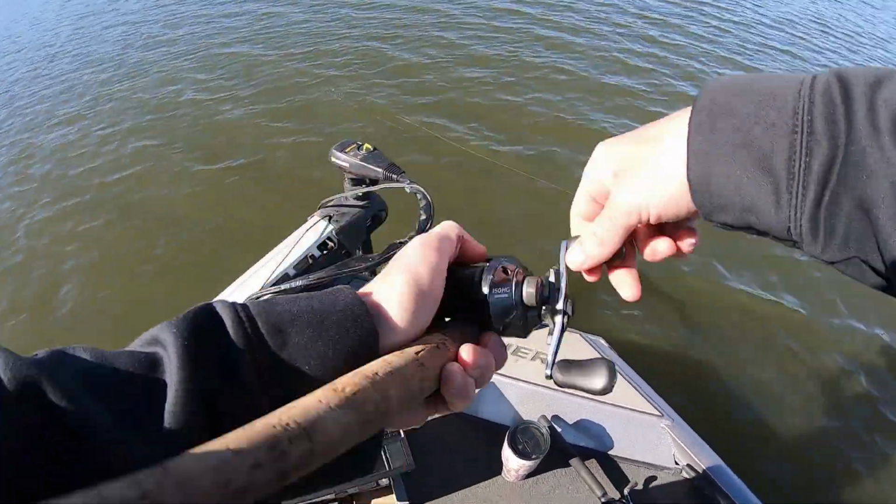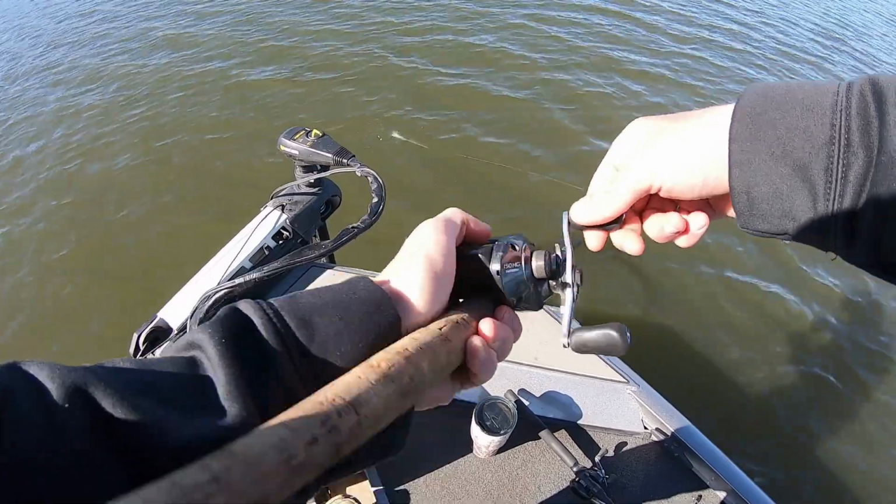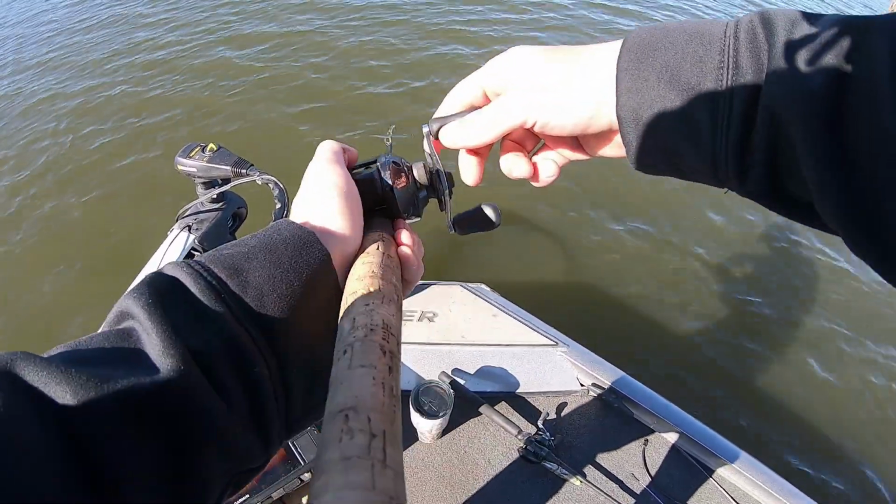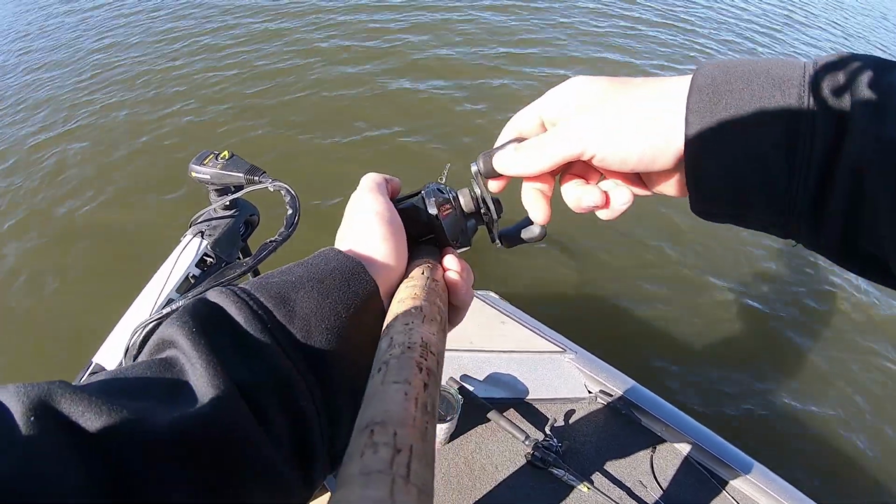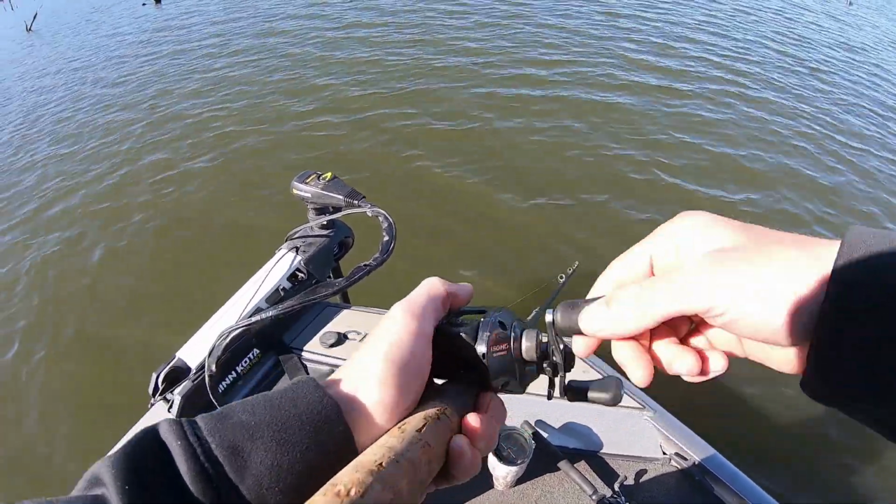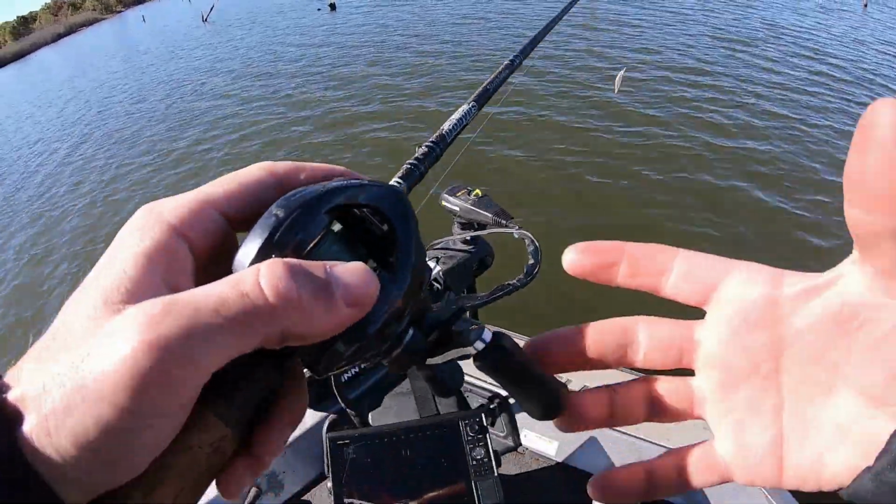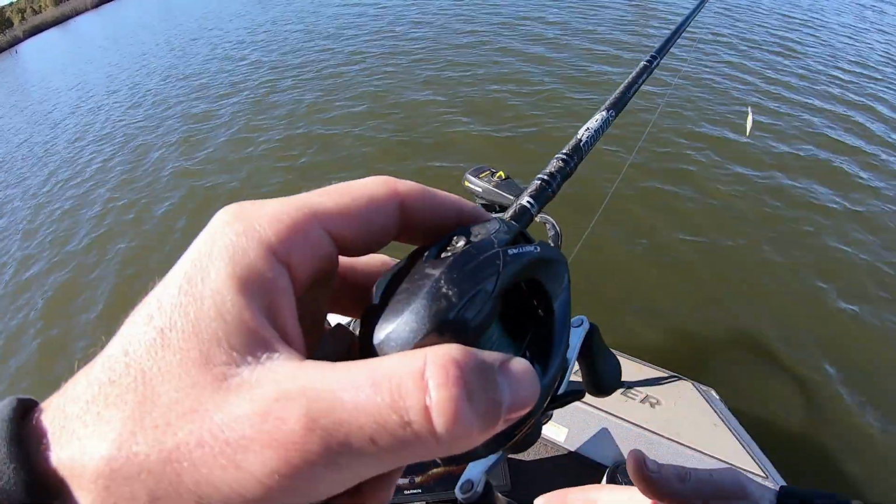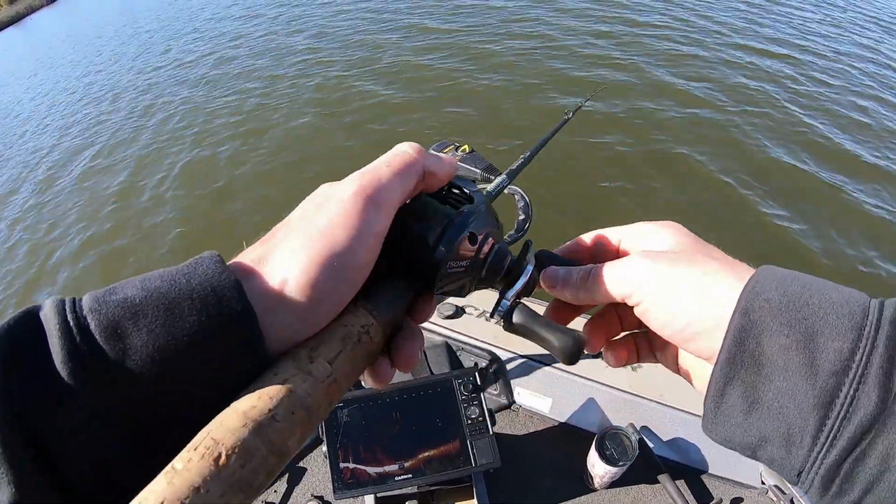Oh, come get it. Good one. Oh, he tagged it. Come back, come back. Oh, he's still on it right at the boat. Oh, that was a good fish. He blew through, it must be 5 or 6 pounds. There's a school of sand bass swimming. He blew through the sand bass, eating them, like chasing them.